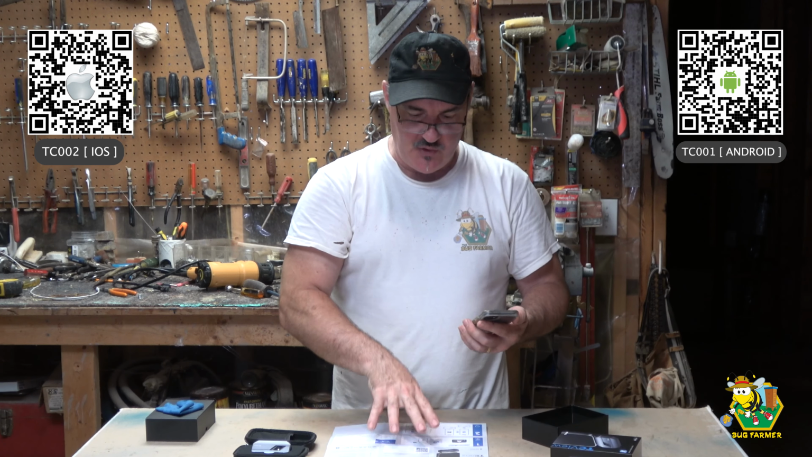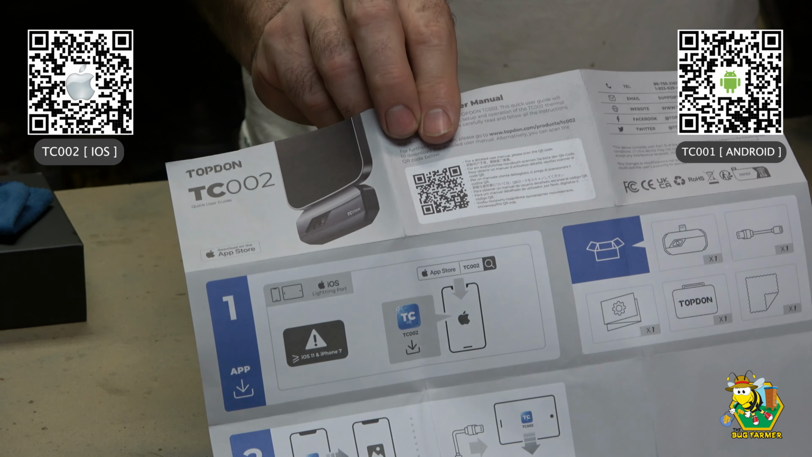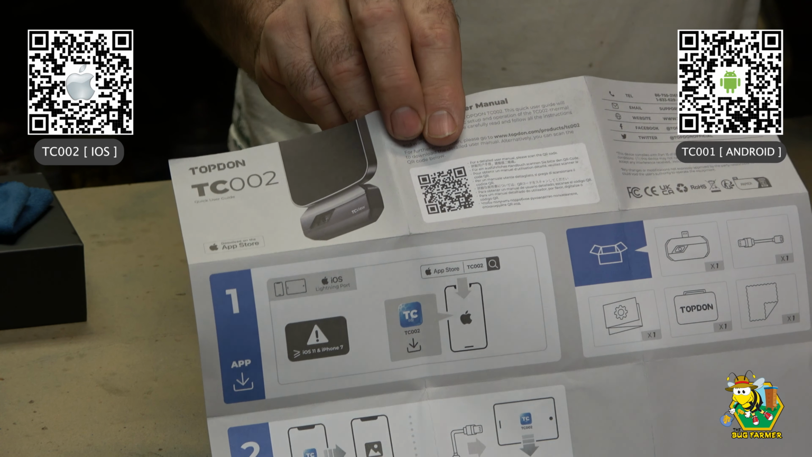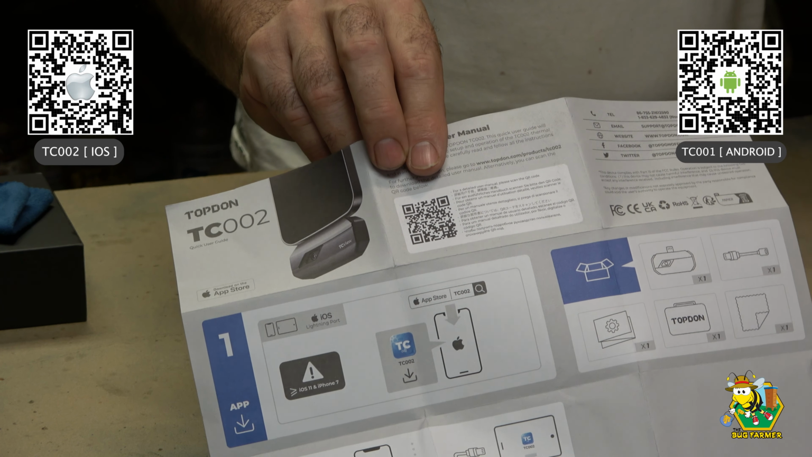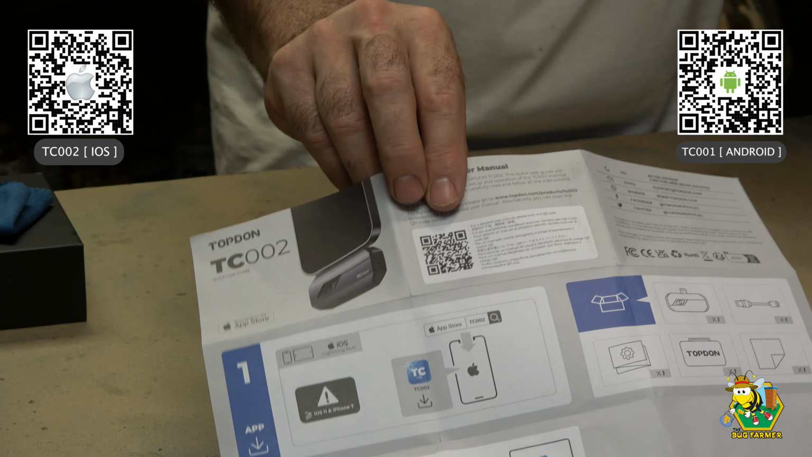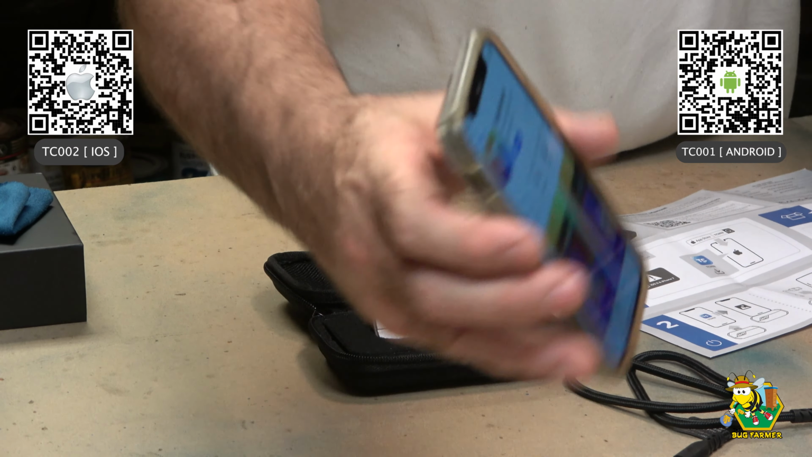It takes me to their website where I can find the software, and the website points back to the App Store, but there you go. I'm pretty certain that if you have the Android device, you scan the QR code in this manual right here, and it's going to take you to their website. And then from there, you should be able to click on download from your app store, whatever that's called. I don't have an Android phone, so I don't know. Here on Apple, it's called the Top Infrared. I'll show you that one more time.